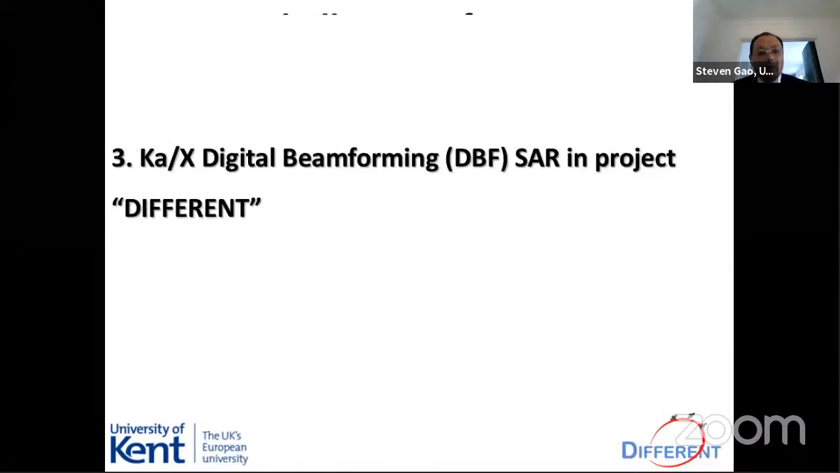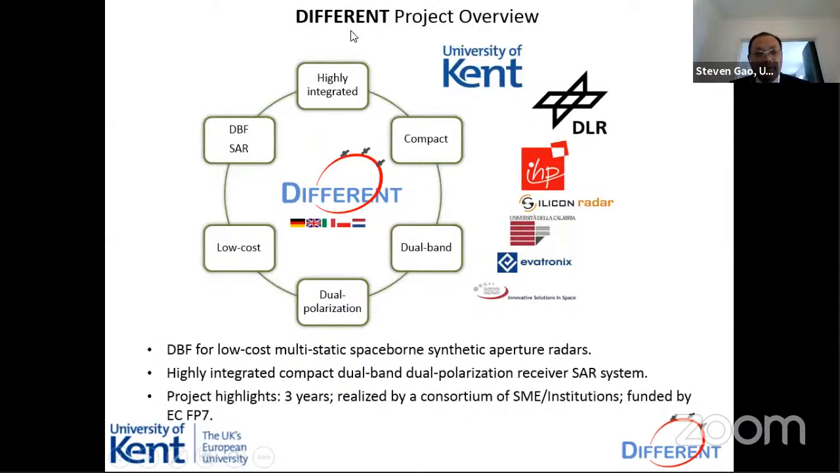In the third part, I will talk about the DIFFERENT SAR project, which is a project we finished a few years ago. Basically, this is a digital beamforming SAR system, which is Ku/X dual band. The project has many partners in Europe, as mentioned before, DLR and others. The purpose is to achieve a digital beamforming SAR system with dual frequency band, which is Ku/X dual band, dual polarization.